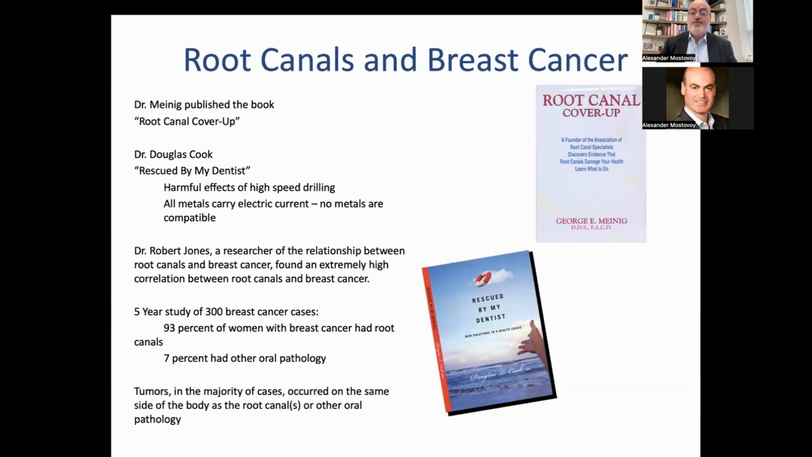If anyone is interested in understanding the connection between root canals and not just breast cancer, but, as I mentioned, cardiovascular disease, these are two of my favorite books. There's definitely more literature out there. The one called Rescued by My Dentist is written by a former friend and teacher. He's been practicing dentistry, I think, for over 50 years. I've really learned a lot from Dr. Cook myself.